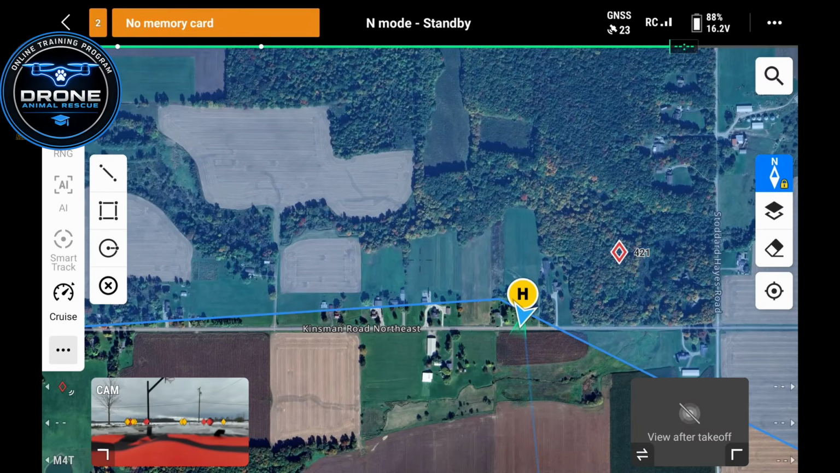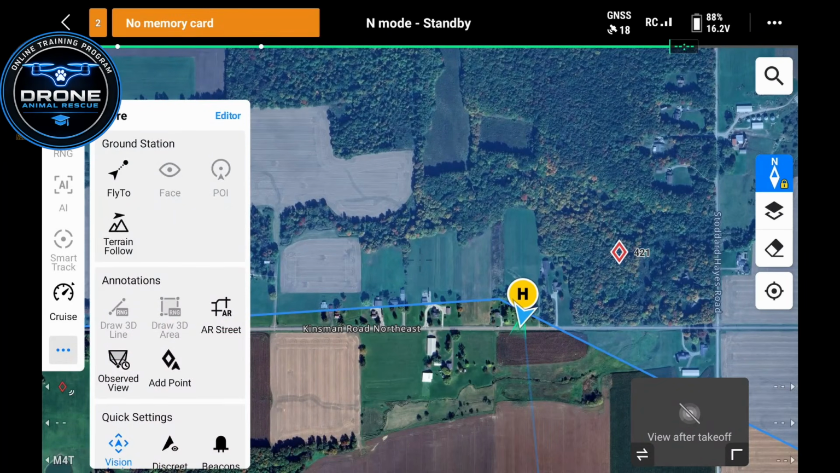So if you click the three dots on the bottom left hand side right here, it's going to bring up a menu for this. Now, a lot of these settings are not relevant to animal rescue or any other kind of search and rescue deal. So we're not going to be going over the fly to features, the terrain follow features, none of that stuff. One of the things that you are going to want to pay attention to is your AR Street.